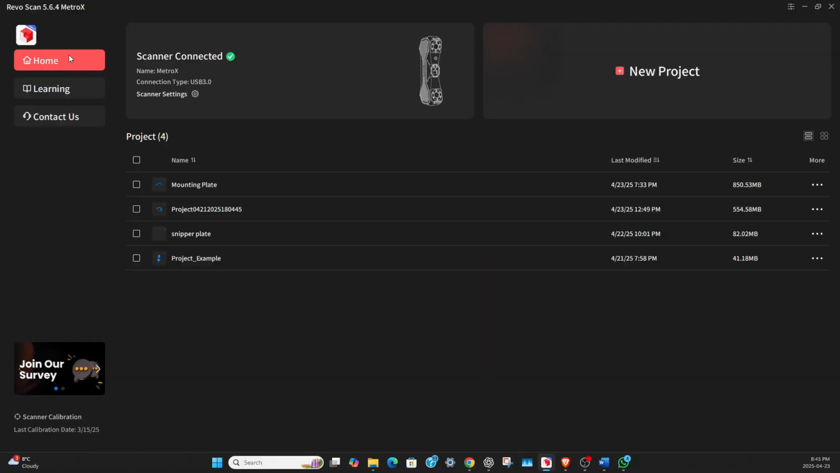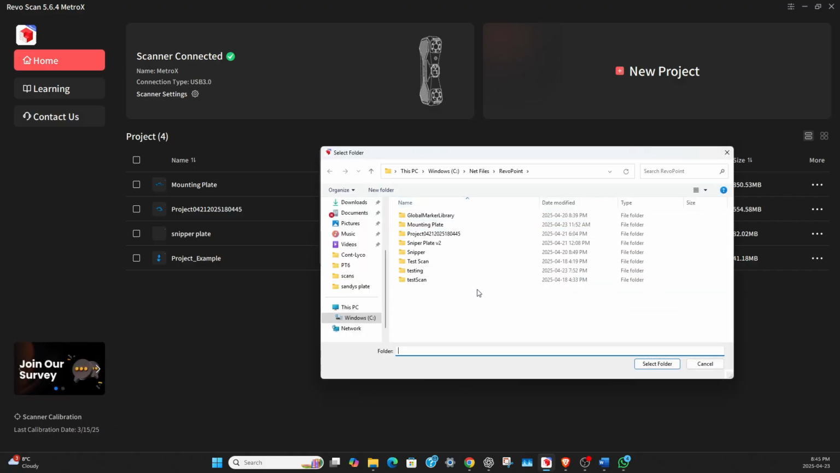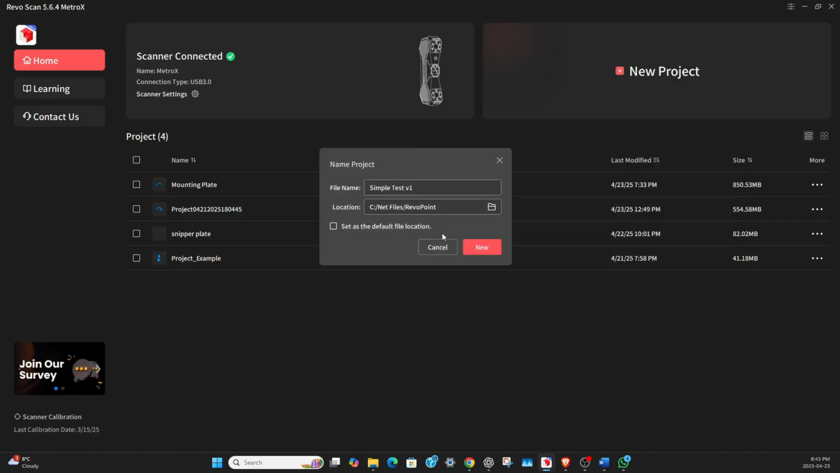So let me show you the workflow that I use, at least at this point, to get this scanning software to work. Looking at the software, as I talked about earlier, there are 3 buttons on the left, and then you've got the scanner connection, and the new project. It gives you a chance to name the project. We'll simply call this simple test 1, and you can choose where you want to store the file by clicking on it, pulling it up, and sticking it where you would like to put it.